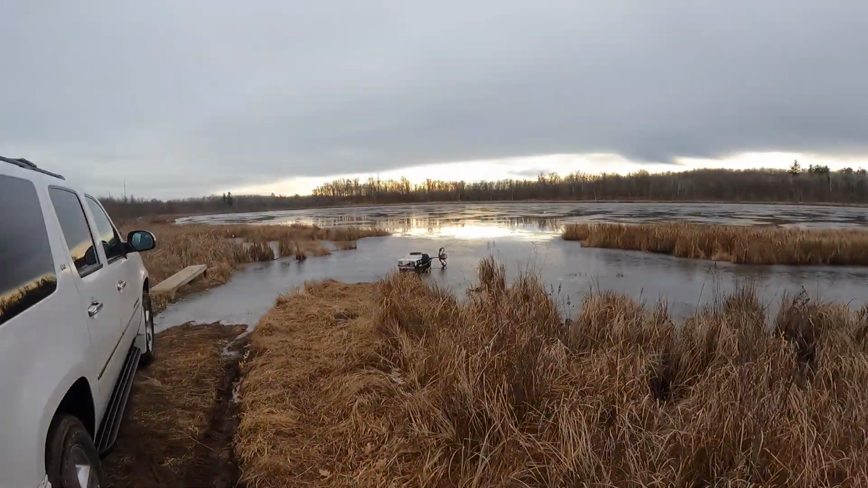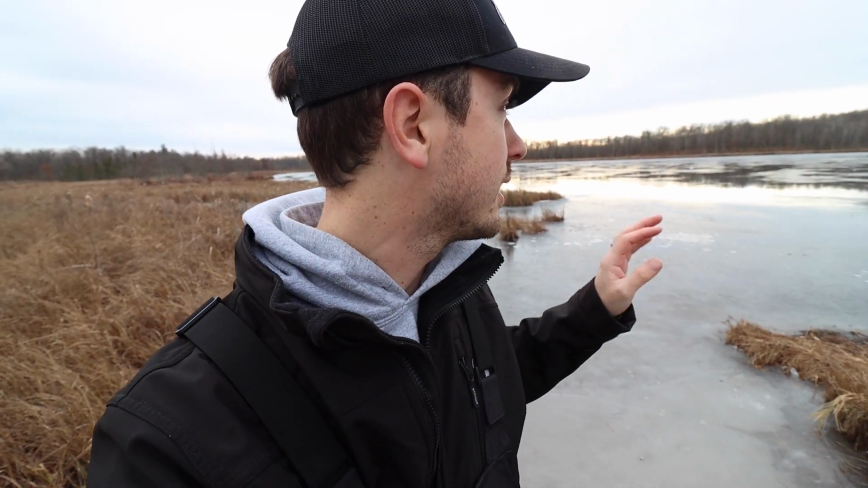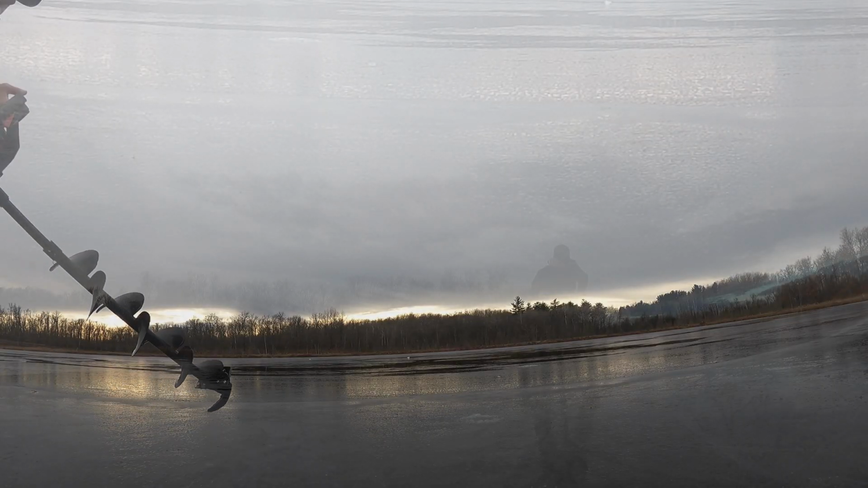All right, we're here at lake number 2. Once again, I'm gonna spud my way out real quick, make sure the ice is safe. It looks super sketchy because there's a lot of water on the ice, but I think there might end up being a good amount of ice, but I'm gonna check anyway. Man, it is crazy. It almost looks a lot more like late ice than it does early ice out here. But anyway, I'm gonna drill some holes and look for some fish.